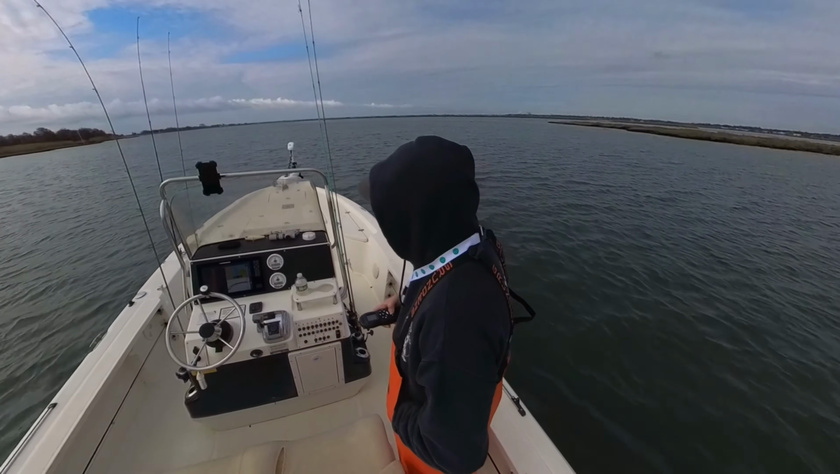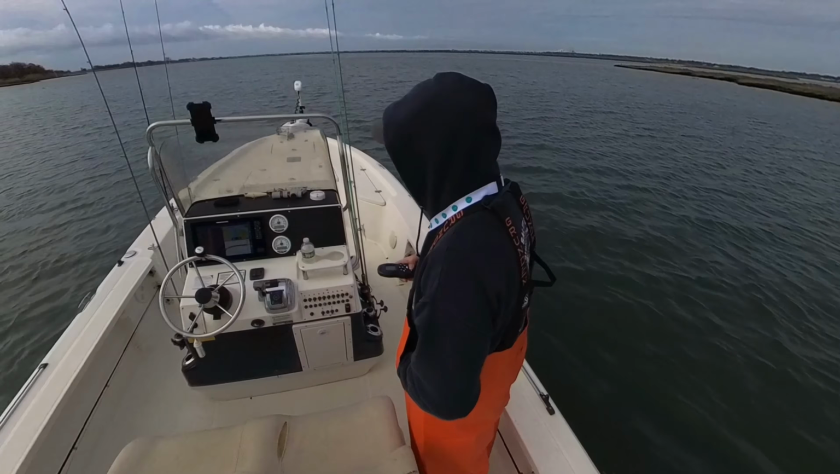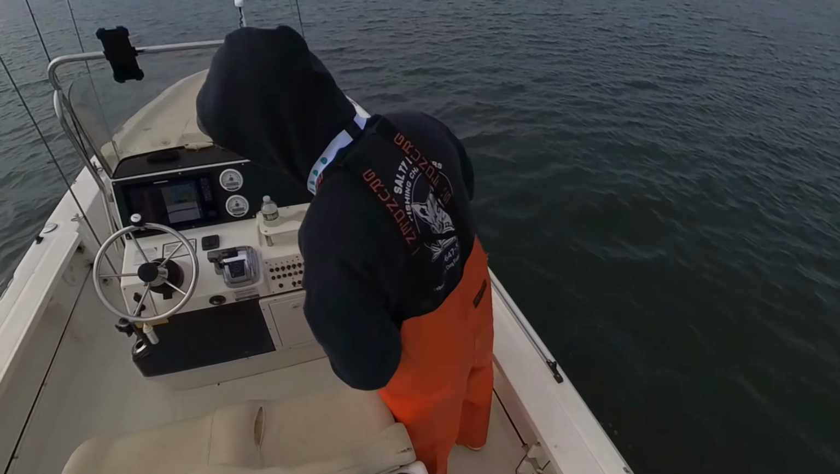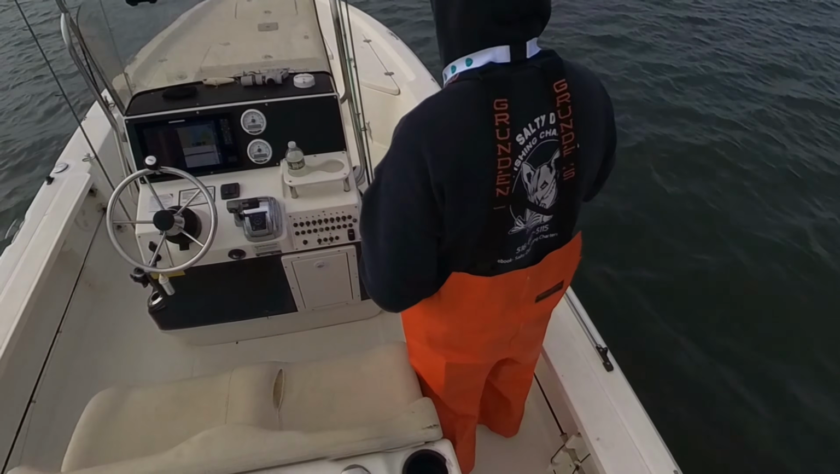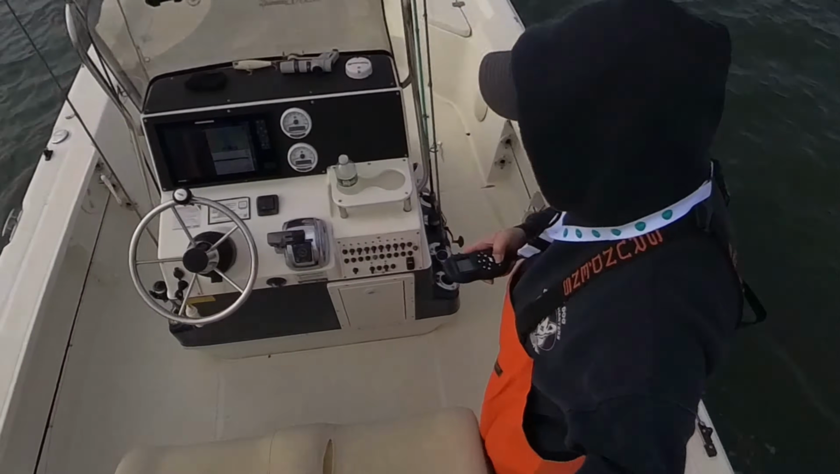So we're exiting this channel right here. We're in about 2 feet of water right now. No problem for this boat. We're using the trolling motor because a lot of the time we will catch fish right here at the exit. So I want to make sure we're going nice and slow and quietly so we don't spook anything on the way out. What we'll do is, if you can see right here,